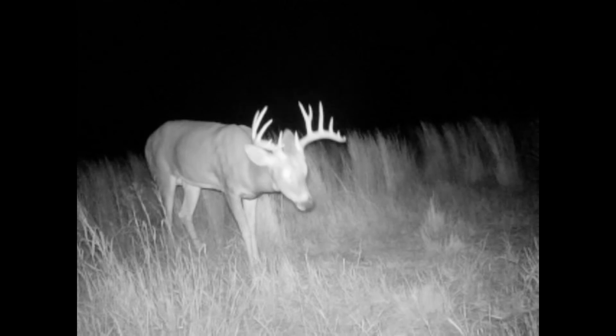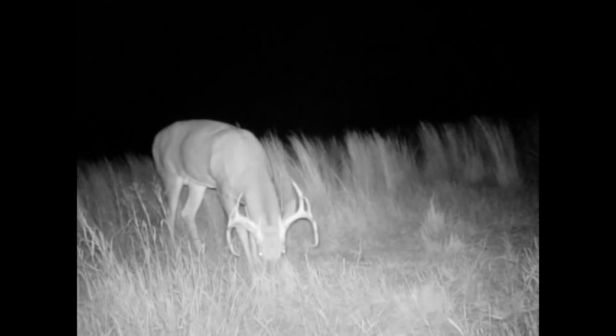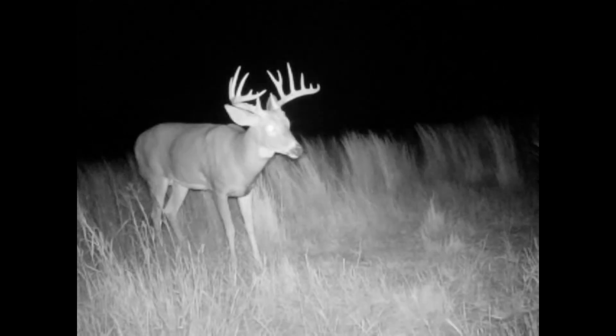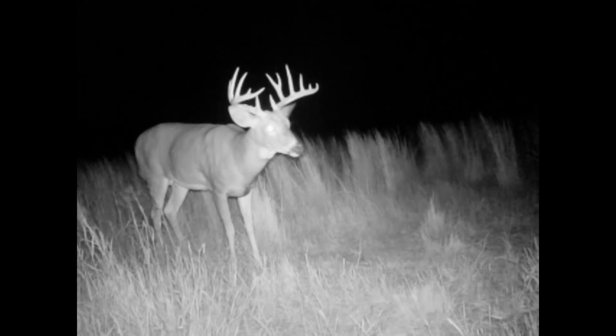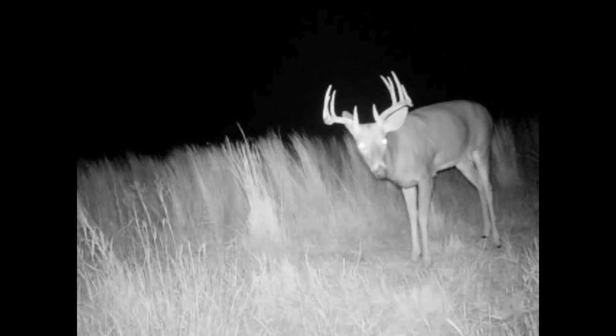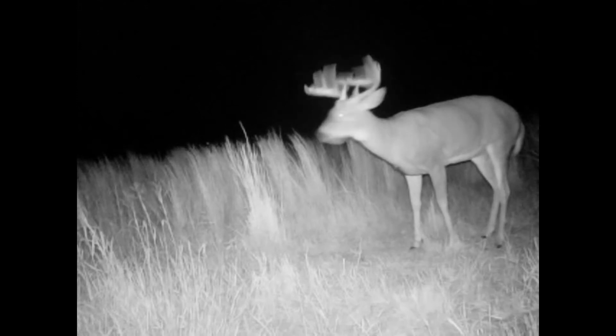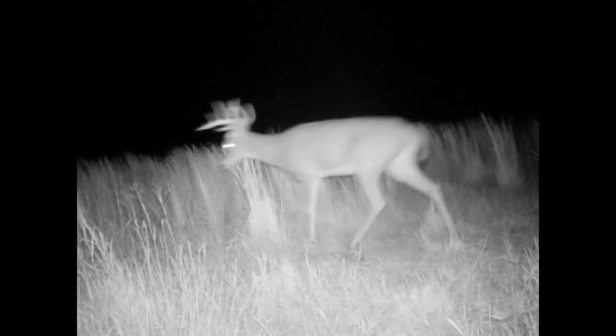I'm thinking this guy here next year will be a pretty nice buck. Gotta give him another year or two. I believe he's got 7 on one side and 6 on the other, so he's a 13 point. He's a nervous little buck. He'll grow up to be something, though.